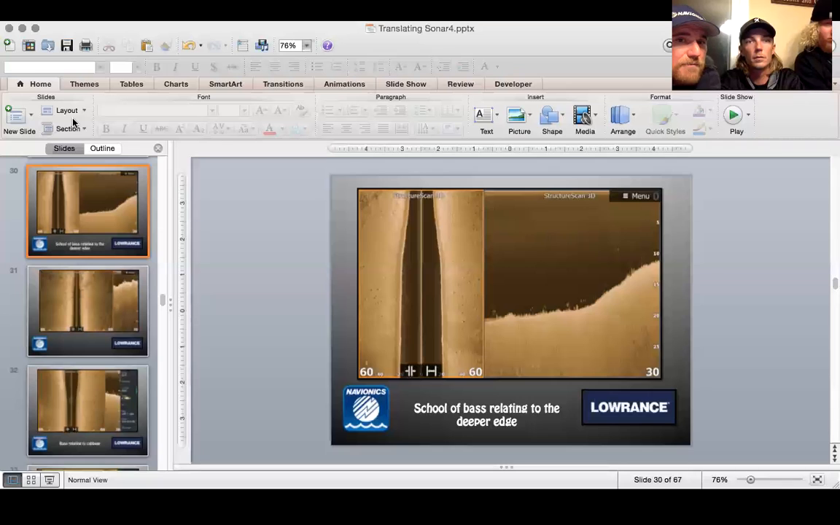What's your typical setup? 360 on front and down scan on the back. Perfect. That's exactly right. Side scan, down scan on the back of the boat is where I like it. I've seen it up front. A lot of people use it. I just can't ever keep the boat that still to really utilize it. I love it on the back.